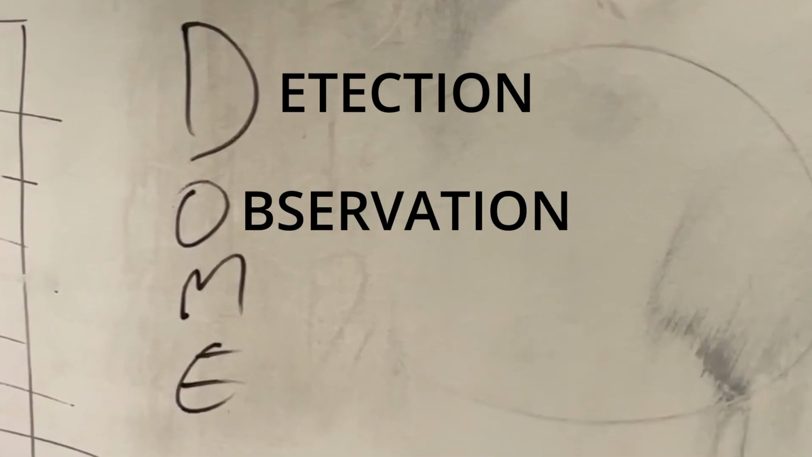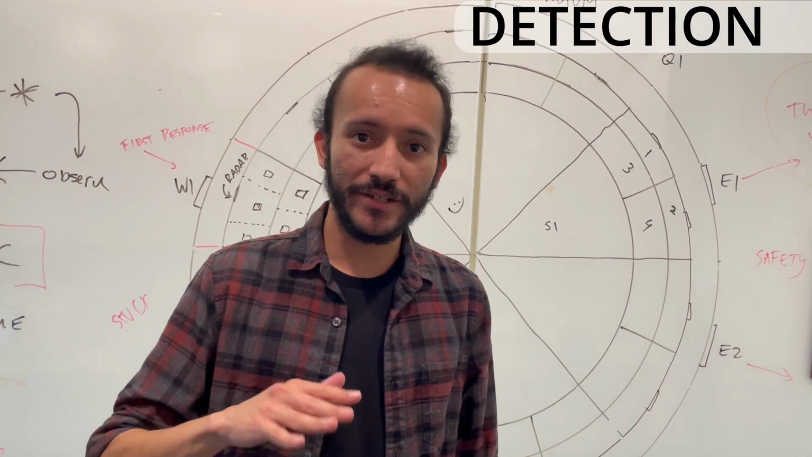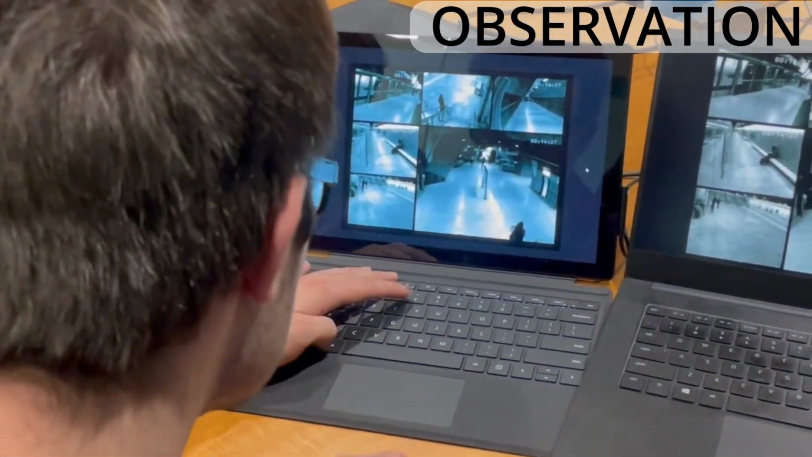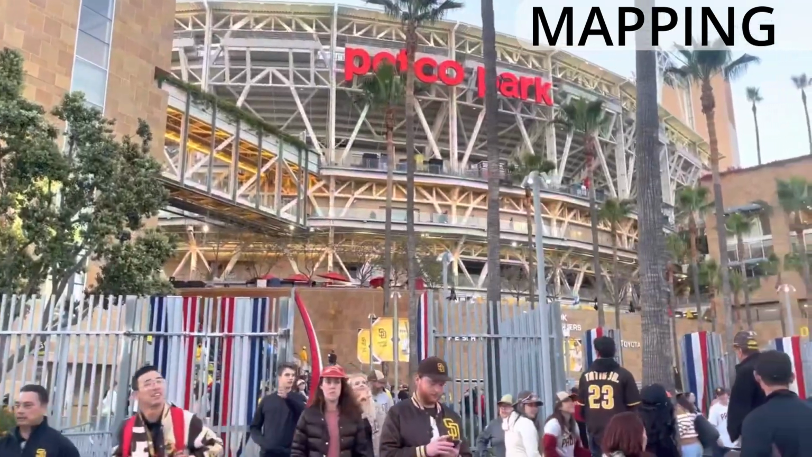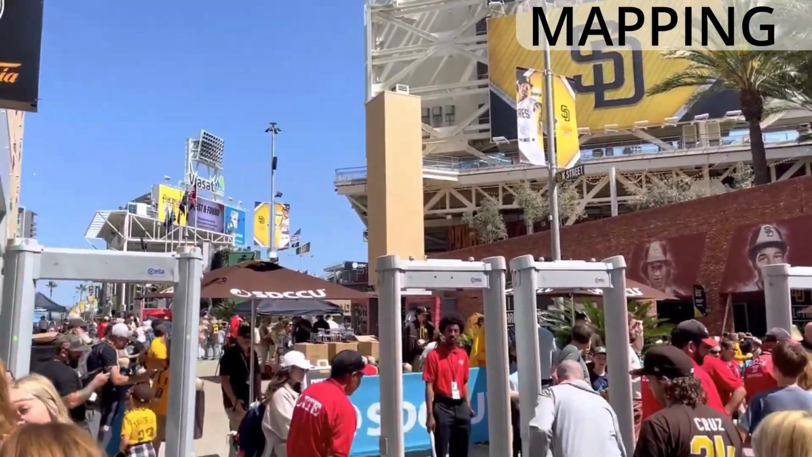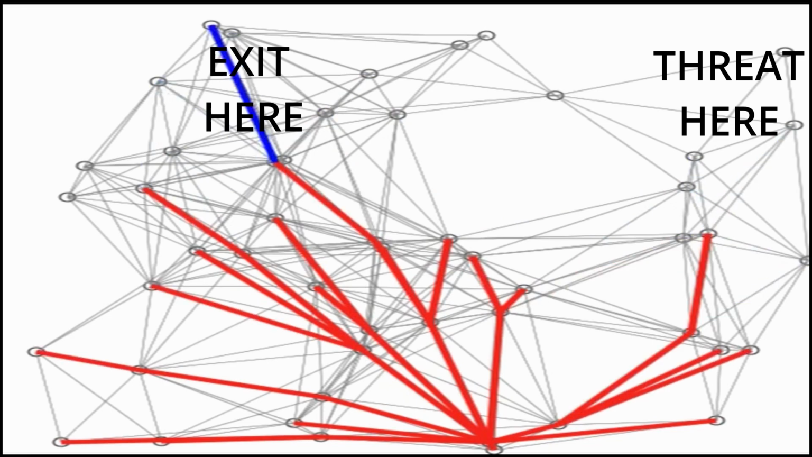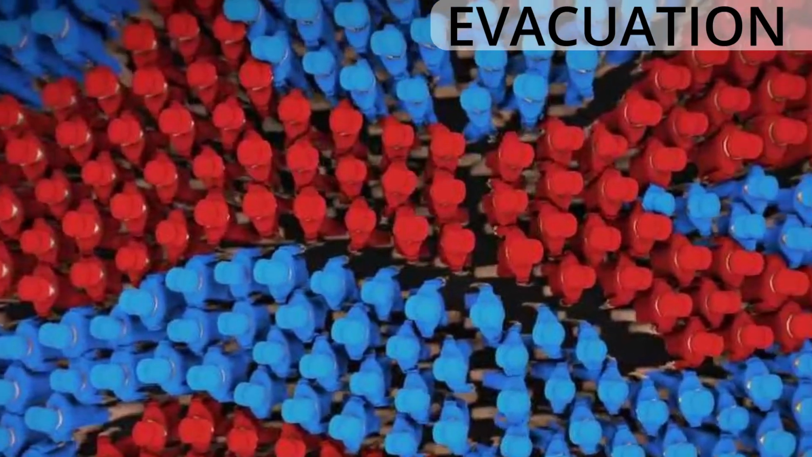Detection, observation, mapping, evacuation. Detection will be done through radar and thermal sensors using machine learning and AI algorithms. Observation will be triggered through anomalies in the thermal and radar sensors, alerting the operator of the attack. Mapping will use predetermined exits to determine optimal paths for crowds to leave through, based on their current location. To optimize these paths, we are prioritizing localization of containment of the threat. Finally, our evacuation tactic will be based upon treating the large crowds as a fluid traveling through the stadium.